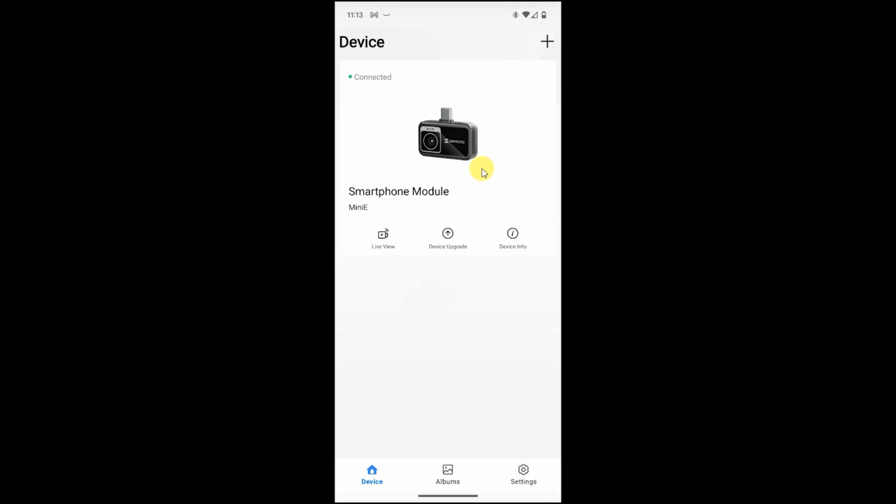If it's not detecting the device, there is a little plus button up here which lets you specifically tell it that you have a thermal camera plugged in, and at that point it should find it. Once you've got it all set up, we should then have these 3 buttons across here enabled, and that lets us know that we can actually start using the camera itself.